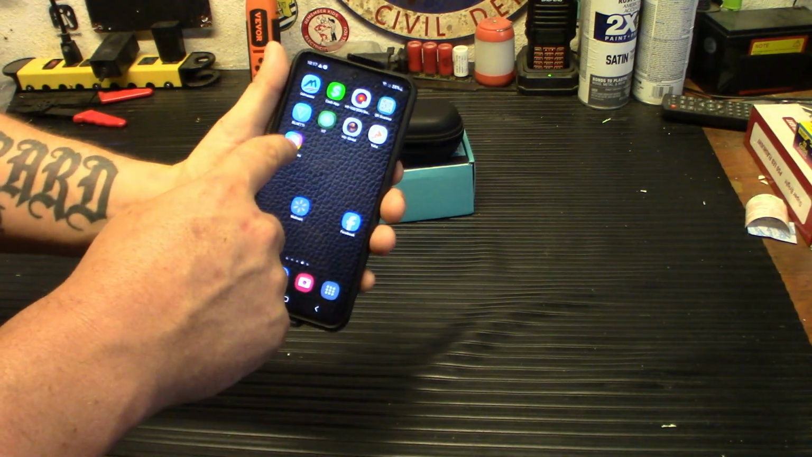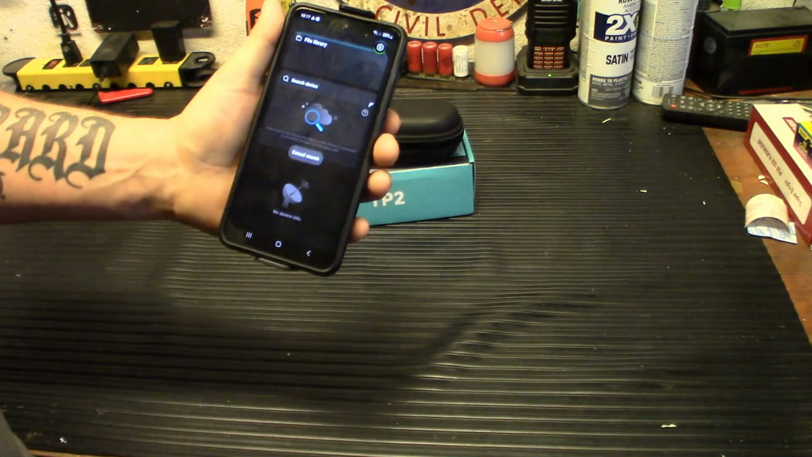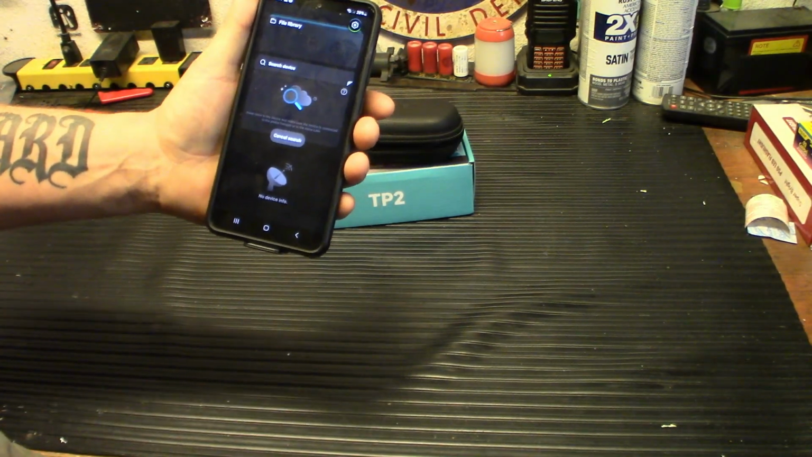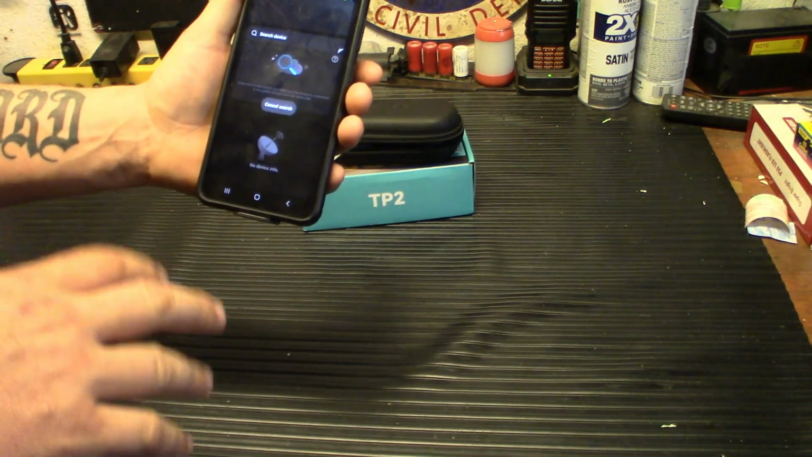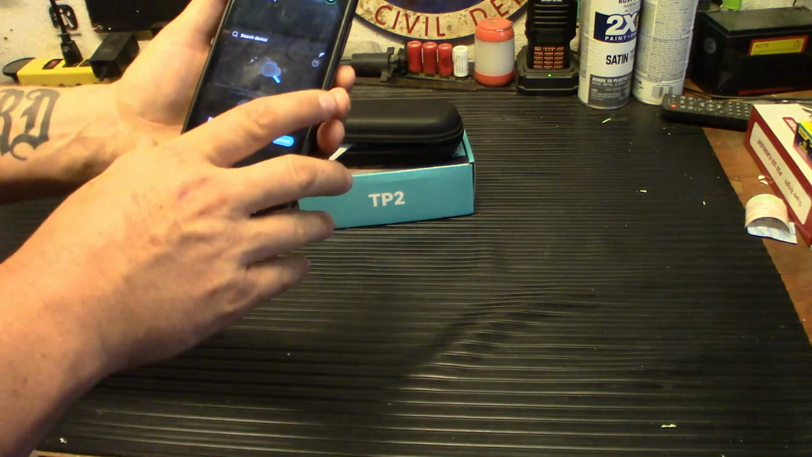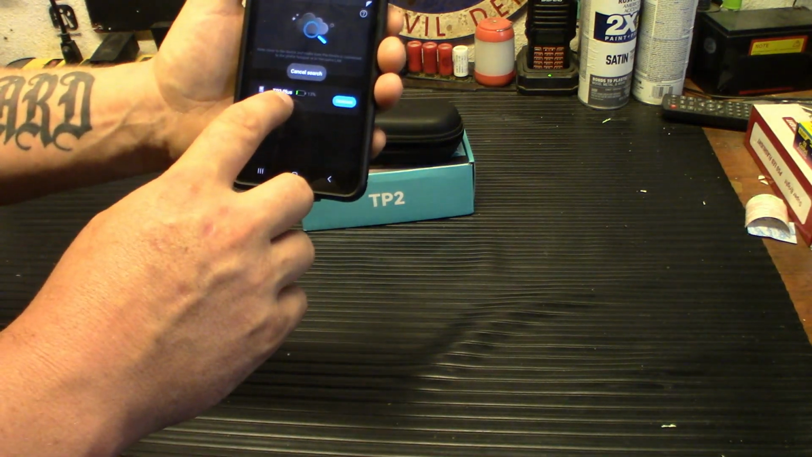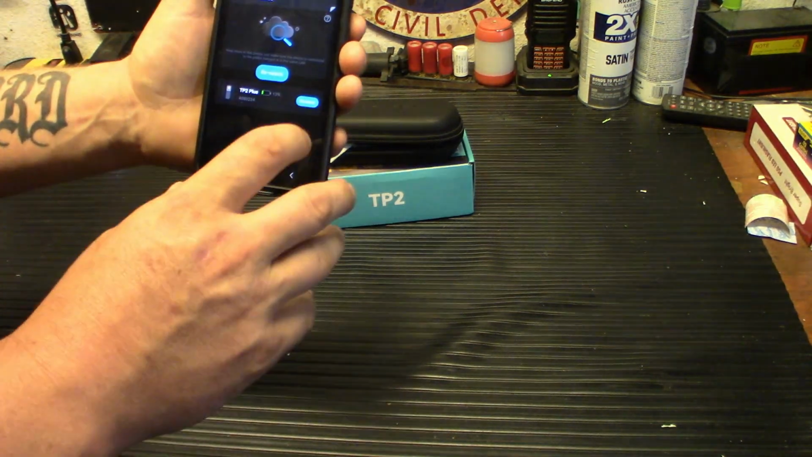Alright, let's go ahead and open up the app. We're going to search for the device. You do have to have your Bluetooth and your Wi-Fi on, because the device creates its own Wi-Fi network. So it makes it easy for your phone to log into it. There we go, the TP2 Plus. It has a little battery indicator here. It's at 13%. As you can tell, I've been playing with it quite a bit.